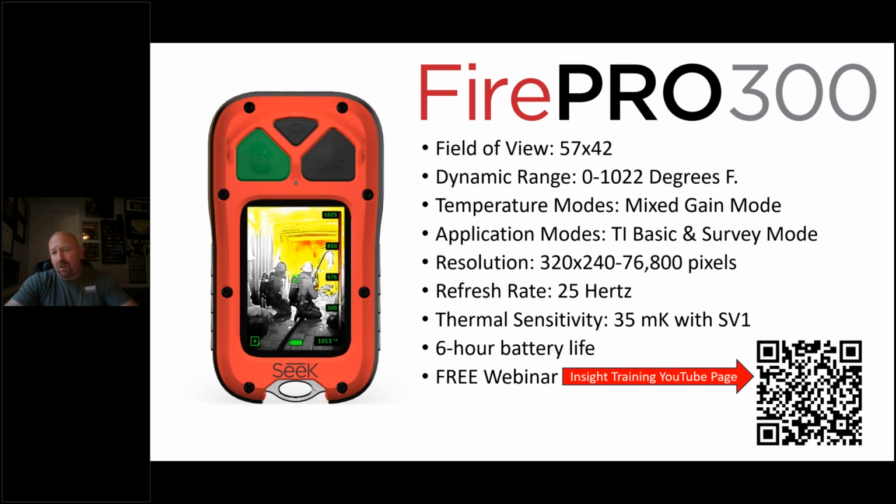What Seek did is they took a lot of advice from us and firefighters about how they were having to turn the camera sideways to get that increased field of view from floor to ceiling. This model is already turned in that orientation. So now when you hold it straight forward like a cell phone, you're able to see the floor and ceiling in one shot, which increases your chances of seeing things. It's very successful for you. It doesn't limit you in your scans. You can do your scan in about 1 to 2 moves versus a 6-sided scan.